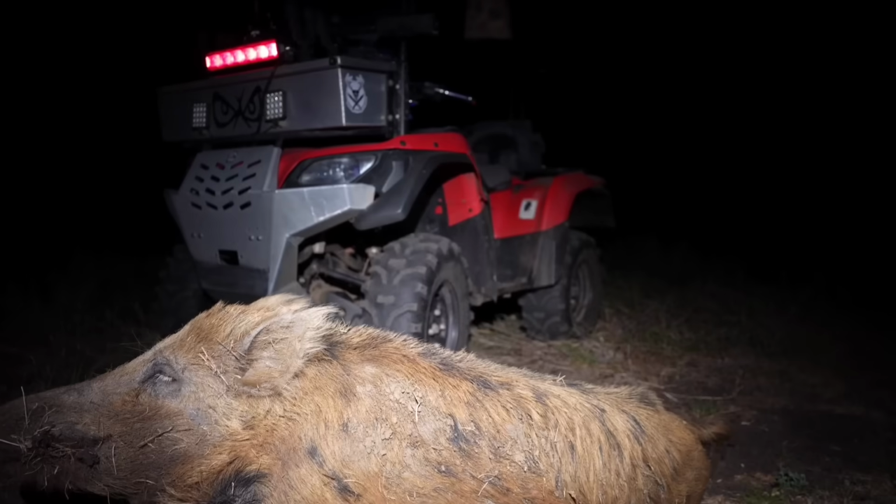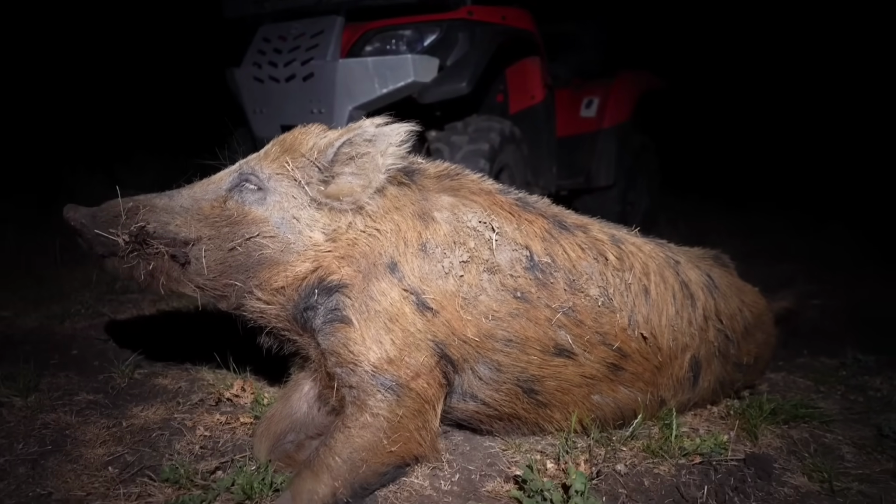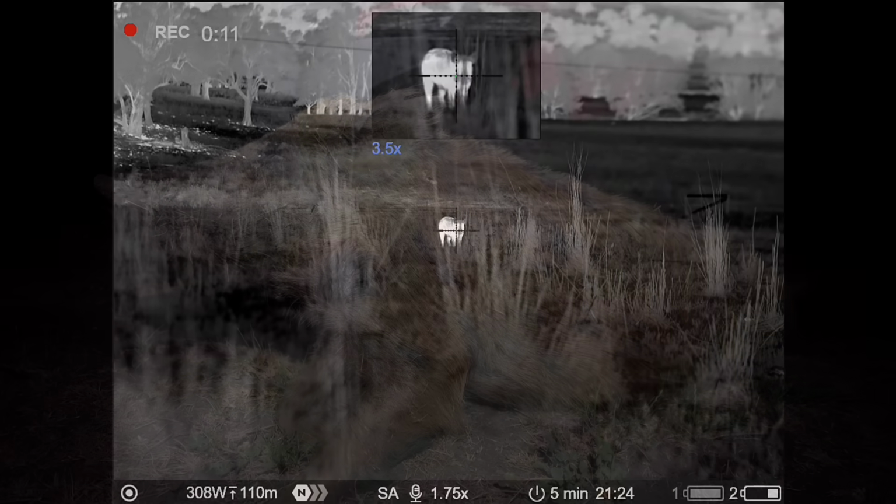This is one of the pigs I shot earlier with subsonics. I didn't have a look at it because there was all those other animals around. It's a fair lump of a pig.